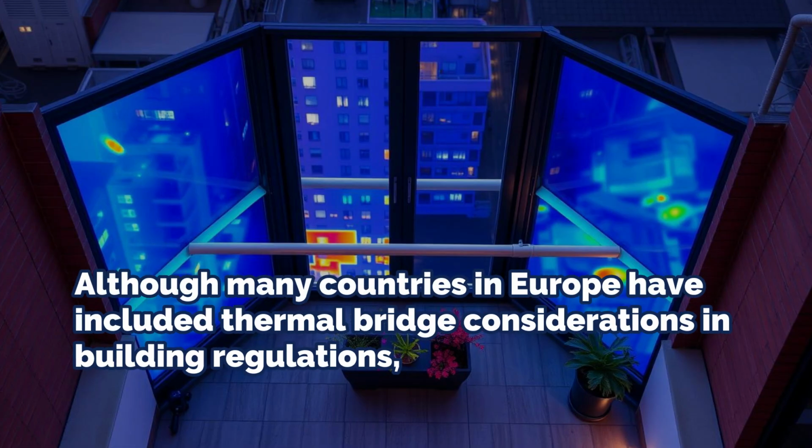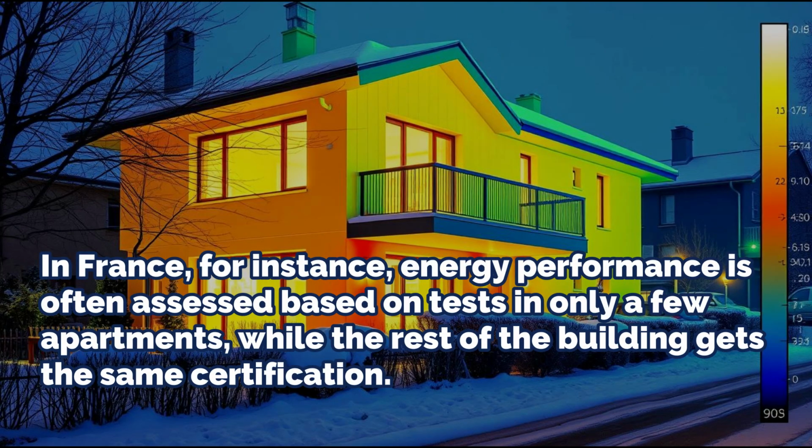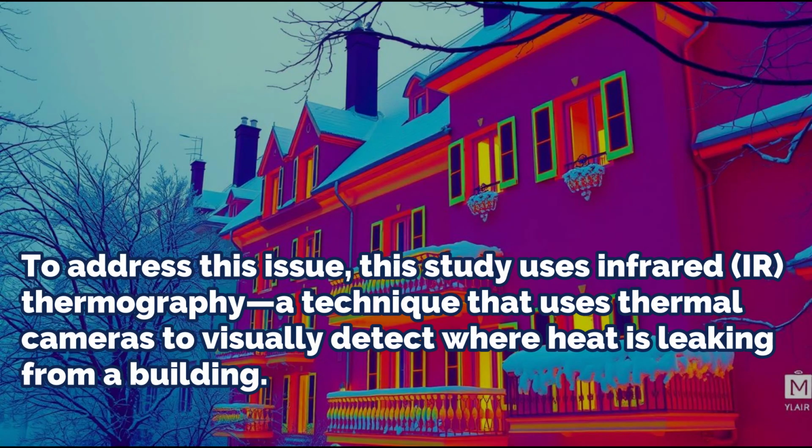Although many countries in Europe have included thermal bridge considerations in building regulations, actual quality checks during construction are often limited or missing. In France, for instance, energy performance is often assessed based on tests in only a few apartments, while the rest of the building gets the same certification. To address this issue, this study uses infrared (IR) thermography, a technique that uses thermal cameras to visually detect where heat is leaking from a building.